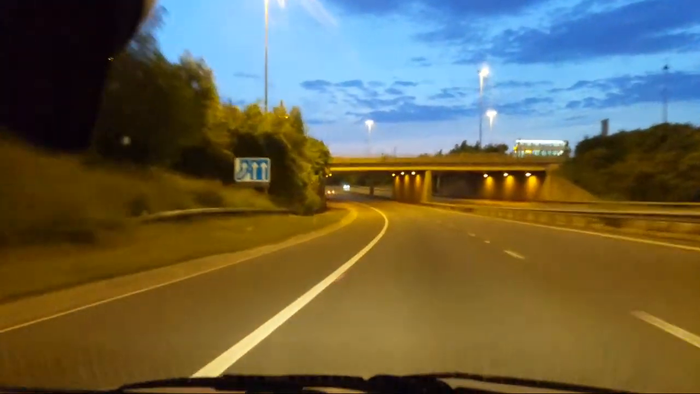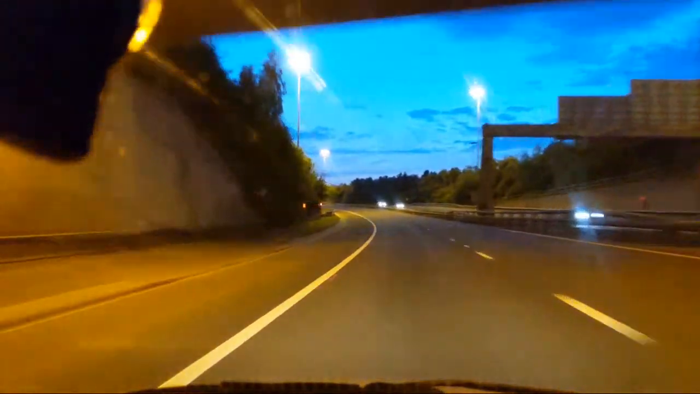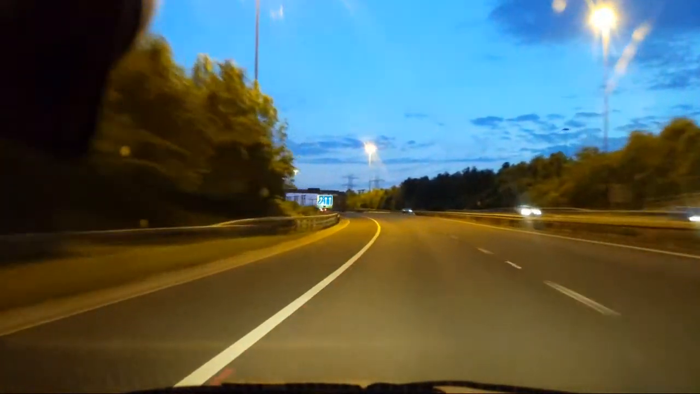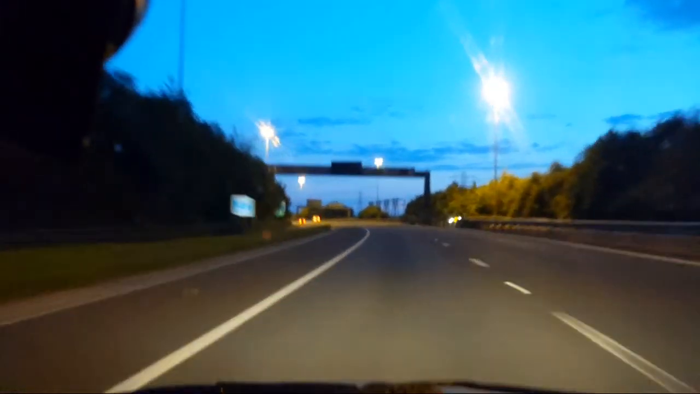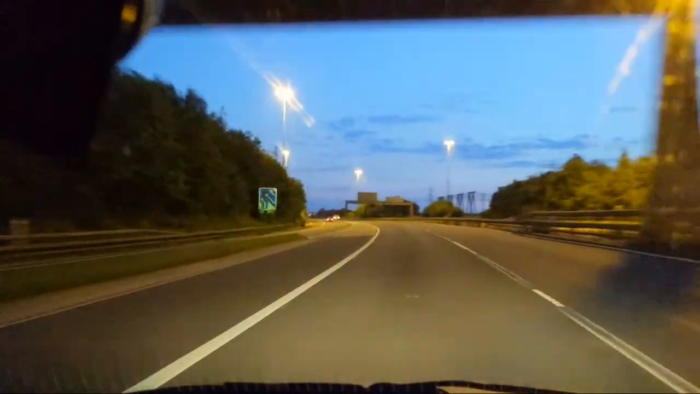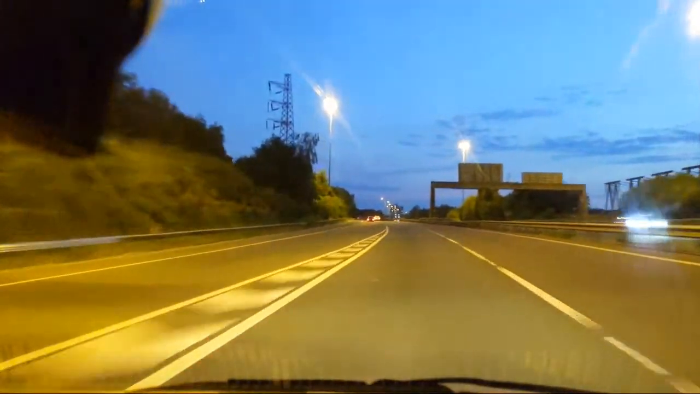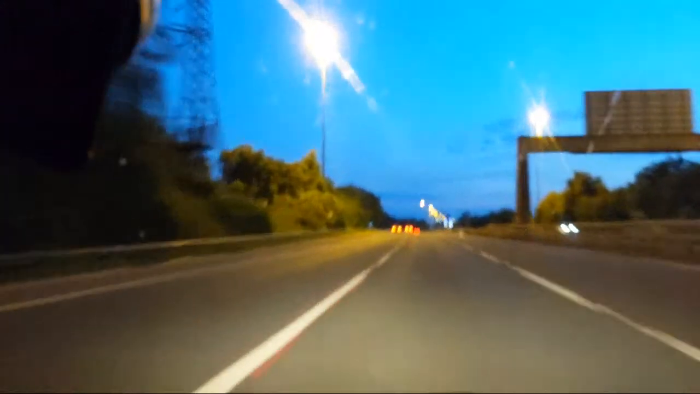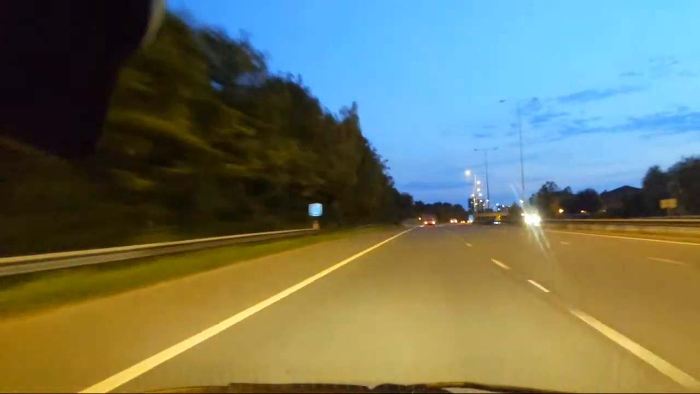The sky looks, it's not the nicest sky we've had. We've had a few really nice skies, but it's starting to go dark again a bit earlier now. I say a bit earlier, it's 9:45. Not that early. But blue sky is pretty amazing. Nothing on the slip road. So we're back to 3 lanes.